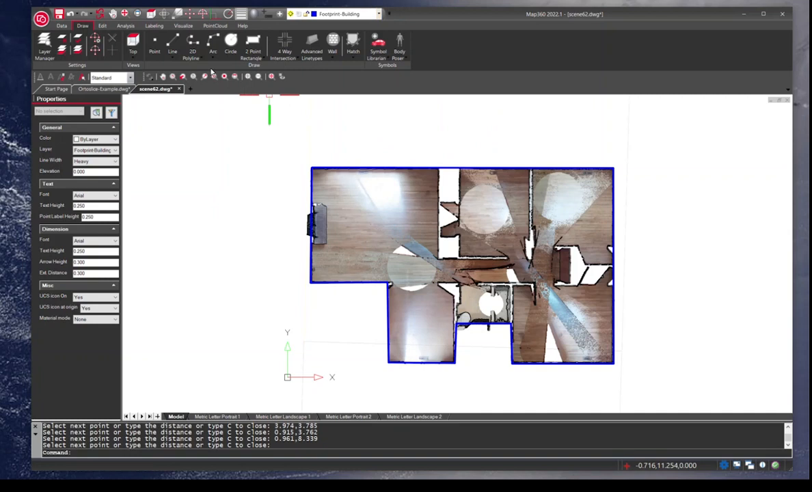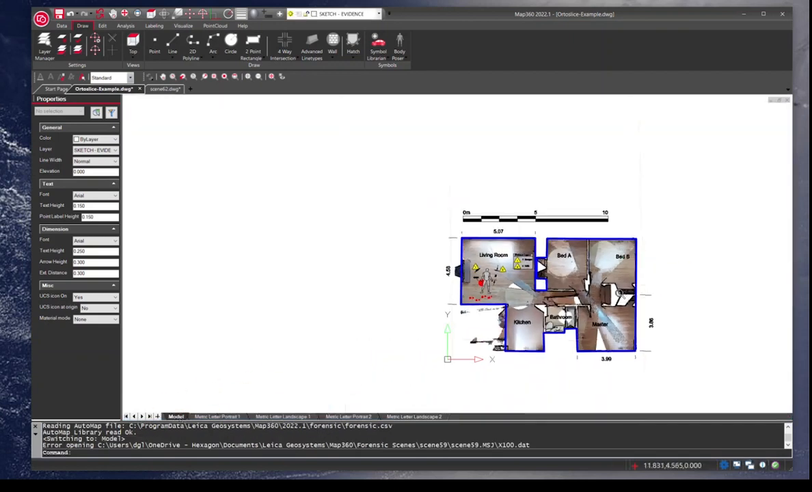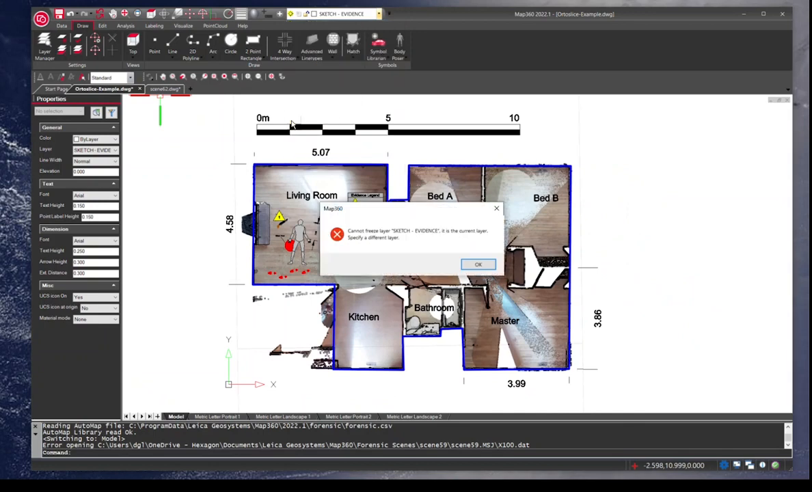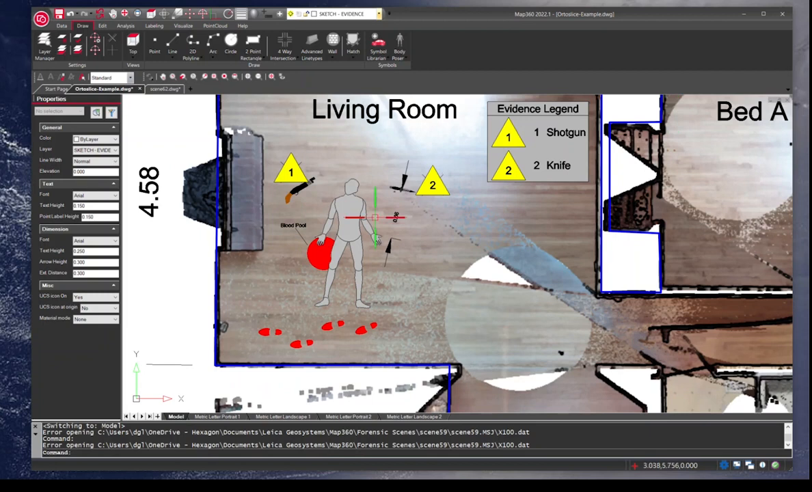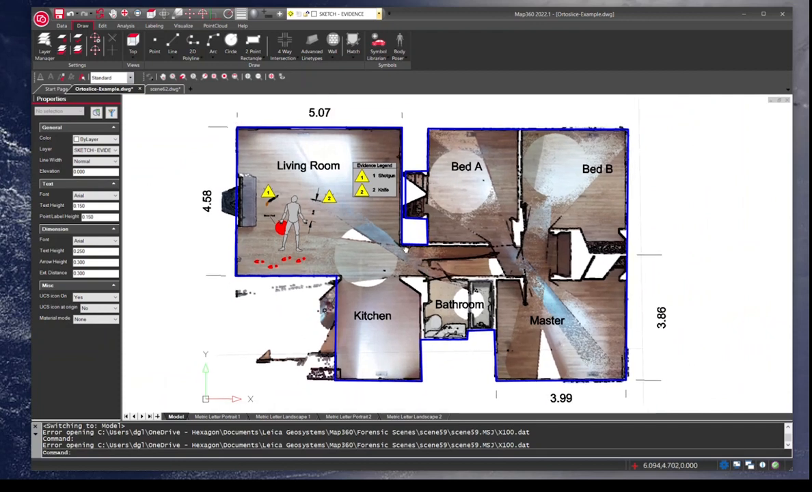Now from there, we do lots of other things, but for the sake of this video and through the magic of video, I have my drawing in here where I've done a lot of additional work, and I've put everything on its different layers. So I can add labeling, I can add evidence, I've added a 2D body, some evidence symbols, so I've got a shotgun here and a knife, and something unfortunate happened obviously in the living room here.